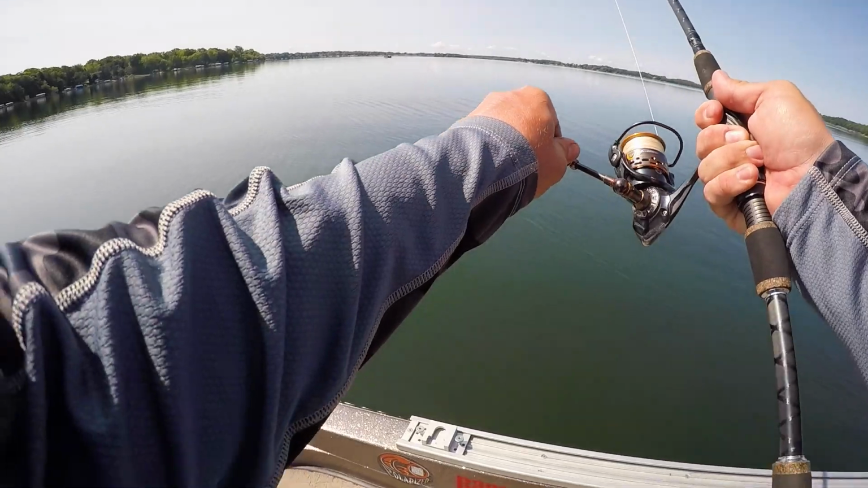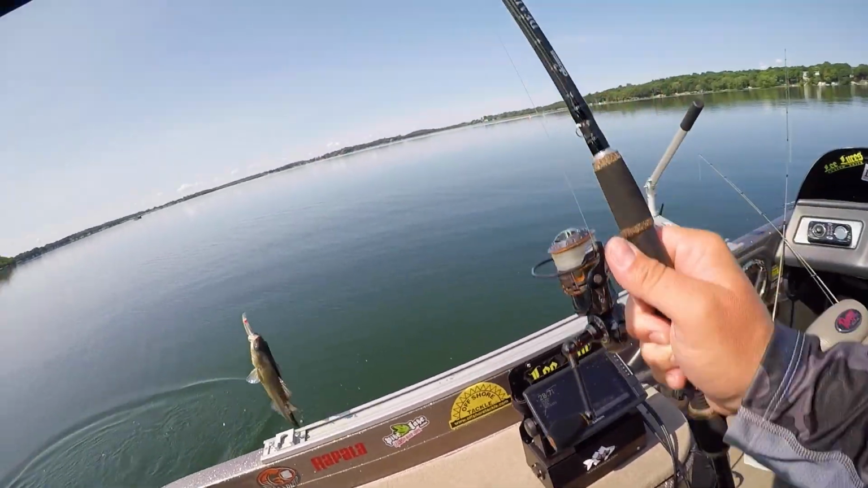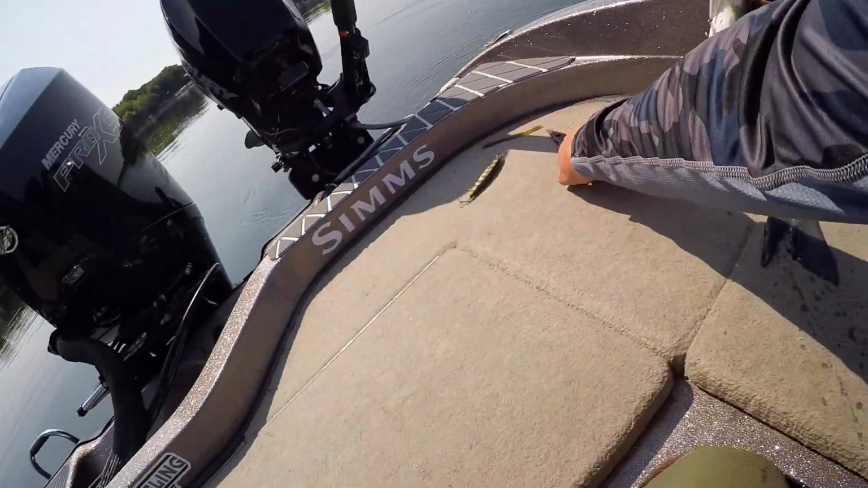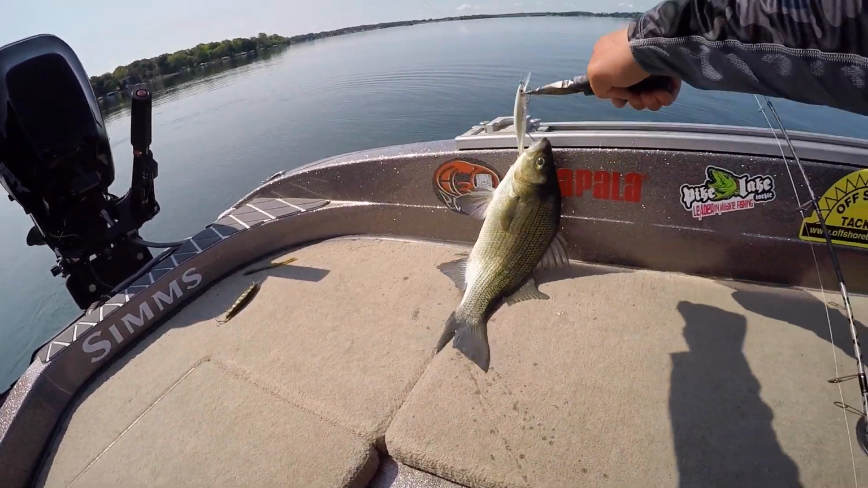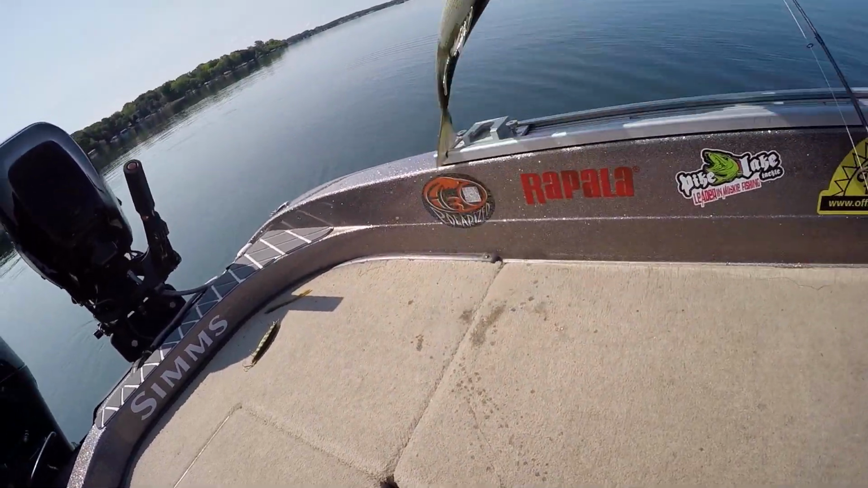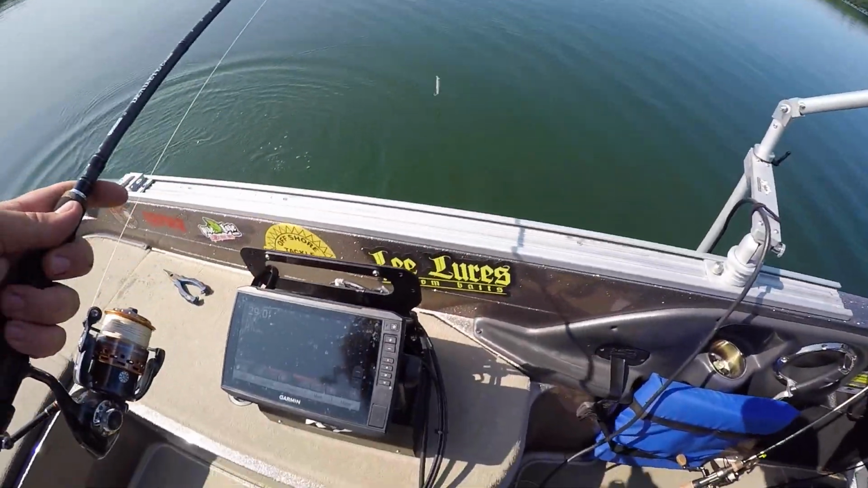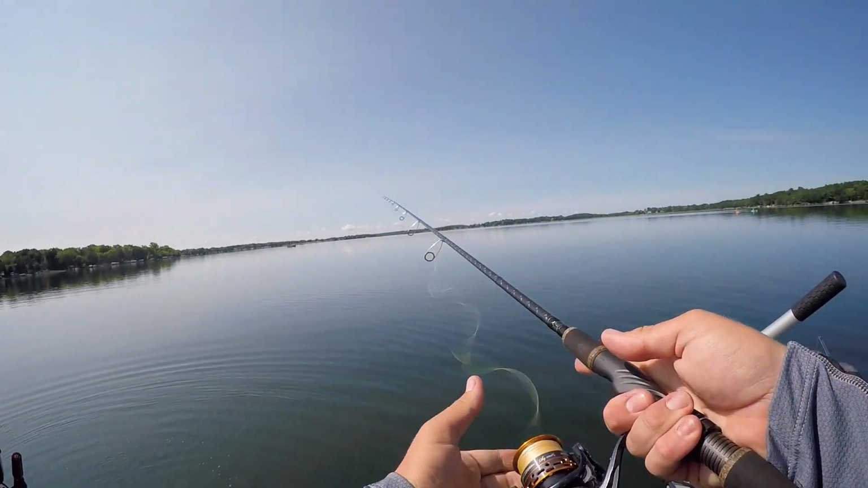Oh my god, oh no. It's a huge white bass. Oh my gosh, that is the biggest white bass I have ever caught on this lake in my entire life. Wow. Okay, maybe there's some other stuff mixed in, but it's pretty much all been largemouth. That is a stud whitey though. I think it's got to be 16, 17 inches. Look at those. That is unreal.